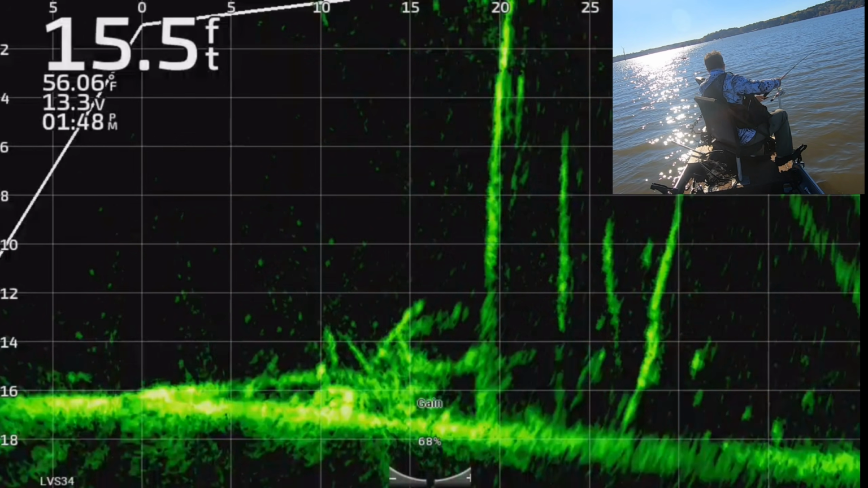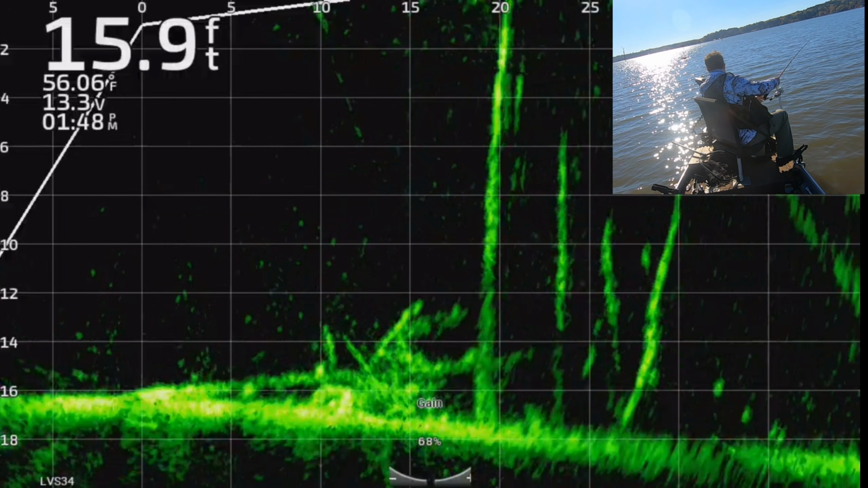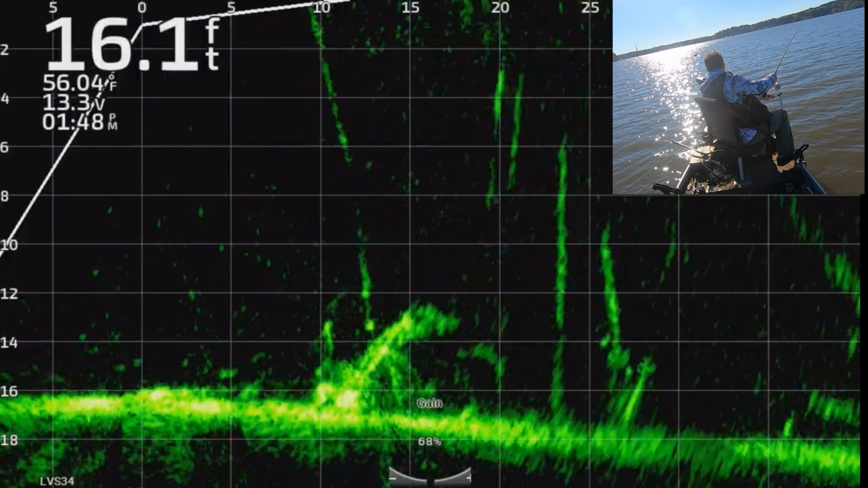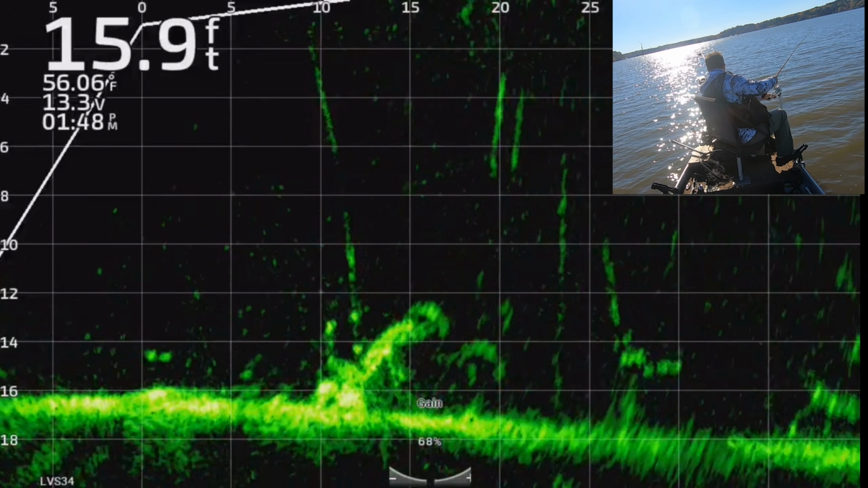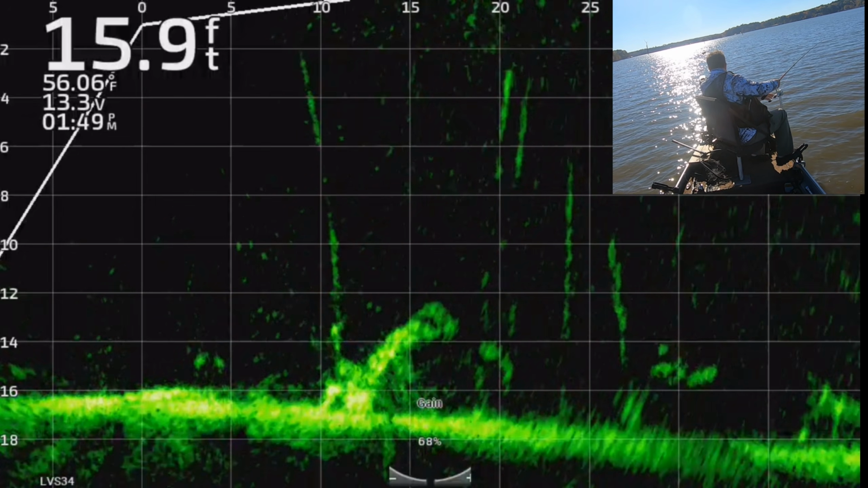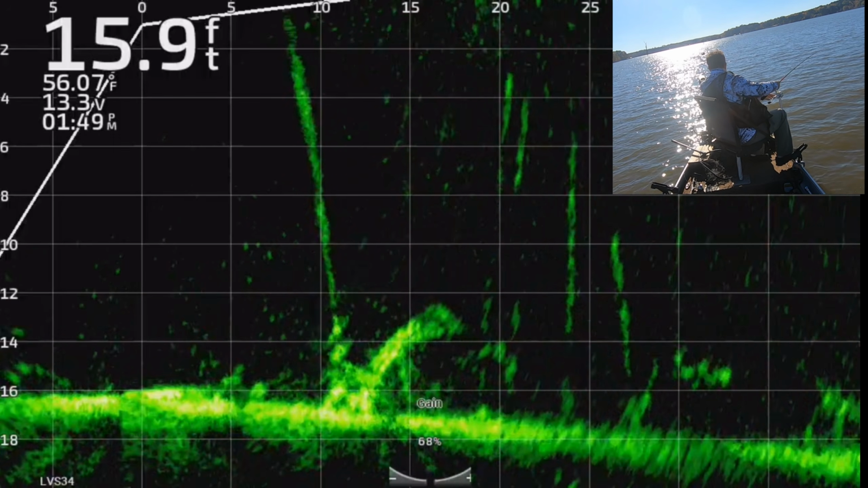It's that same brush pile. It looks like I'm dragging straight through it, but I think I'm a little bit to the side of it. Yeah, there you go. I just turned the pole so you can see it better. So there's some brighter spots down there still. Here comes one. Bam.